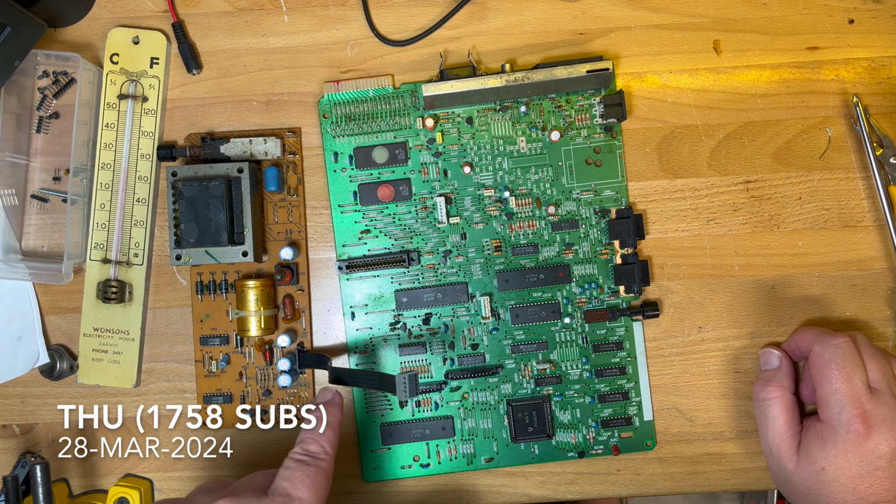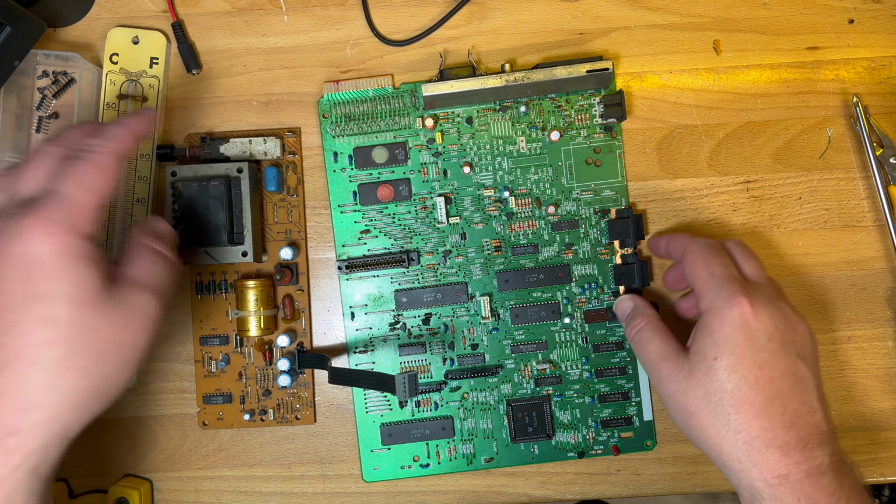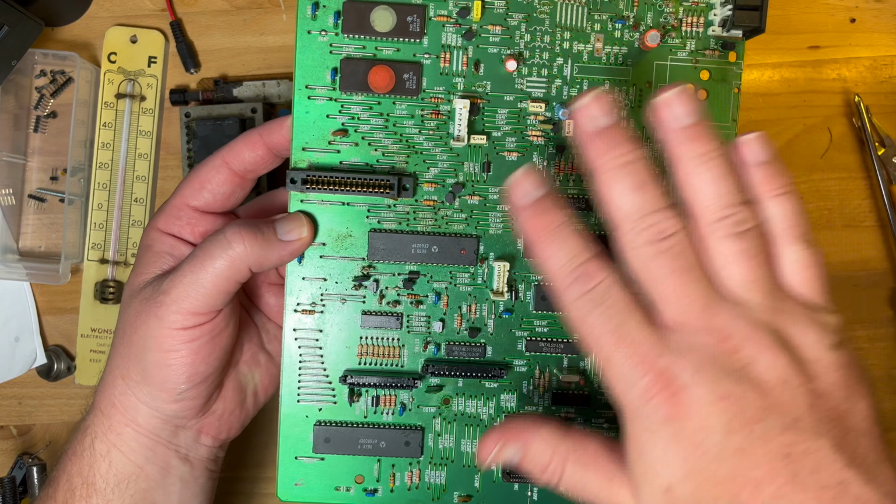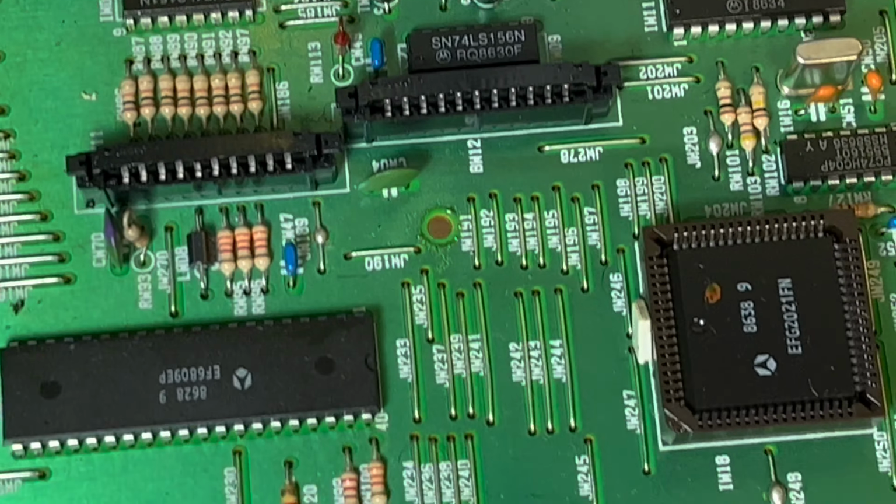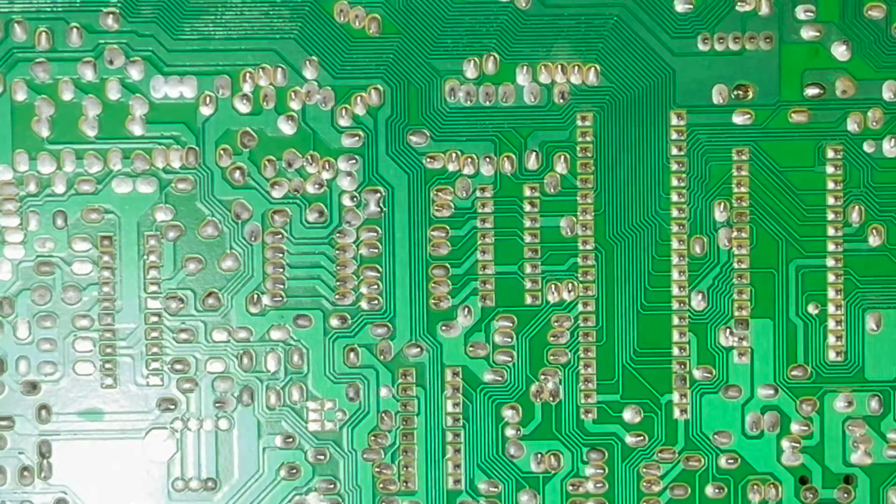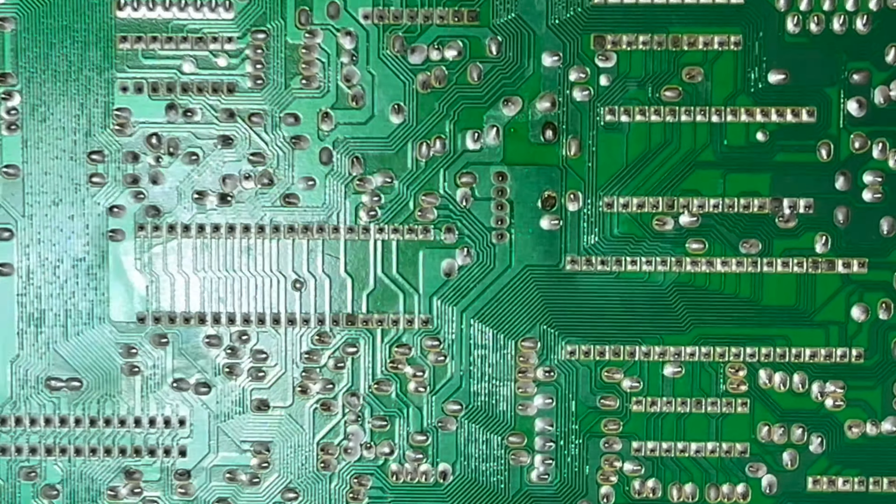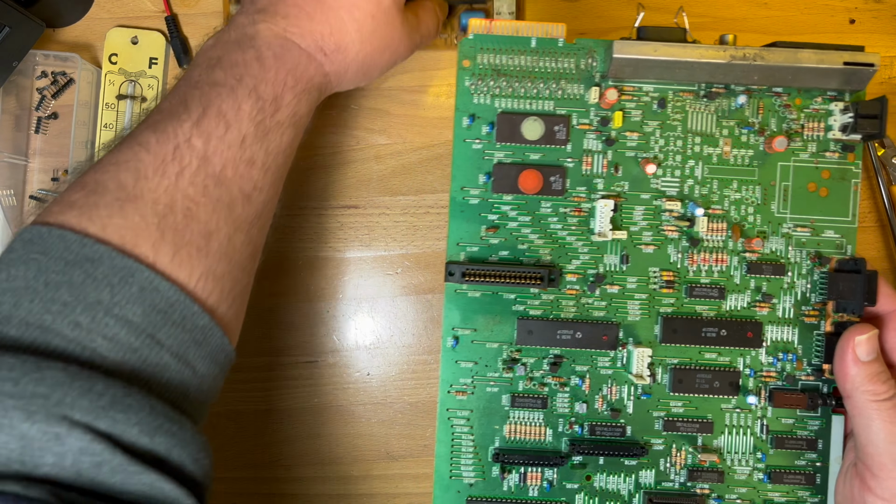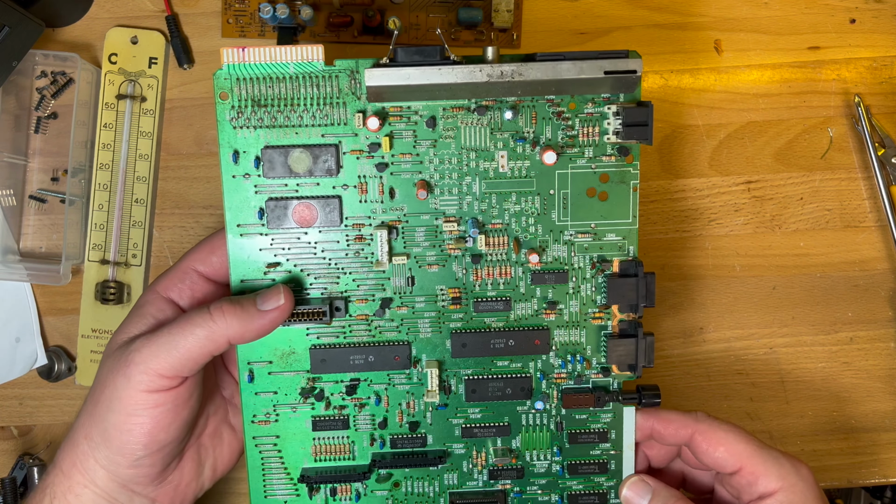This is the inside of the Thomson MO6. I've just taken it all out to give it a clean. One thing I noticed is that it looks like the top layer is all ground plane, and then on the bottom layer is where we actually have all the signal traces. I thought that was interesting. Never really seen that before. I'm sure it's been done many times before, but for me personally, sometimes taking notice, sometimes not.